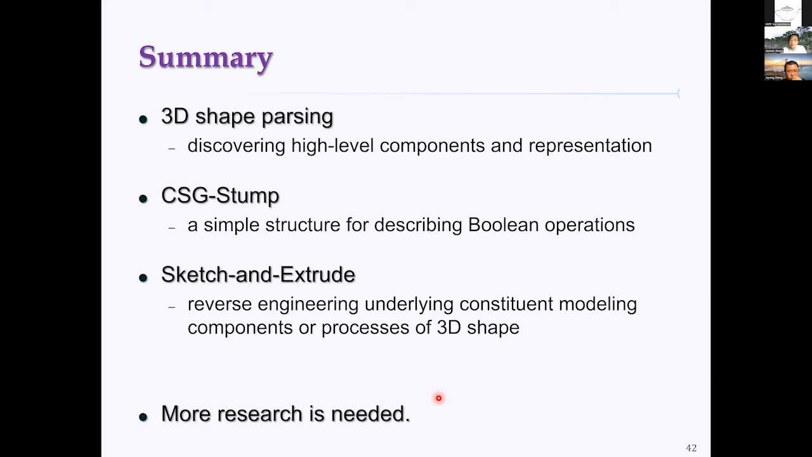presented by people from Stanford University. They use the convex combination of half planes to form the primitive objects. In that case, you can first learn some primitive or basic shapes, then plug them into our CSG-Stump net.